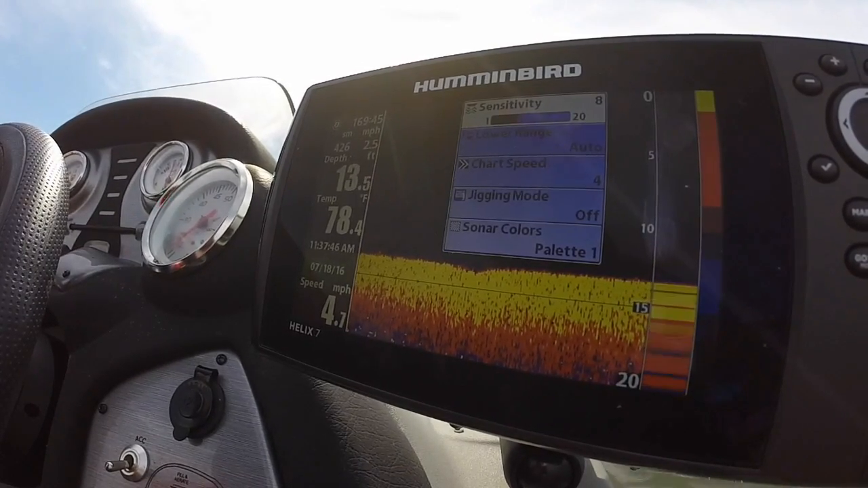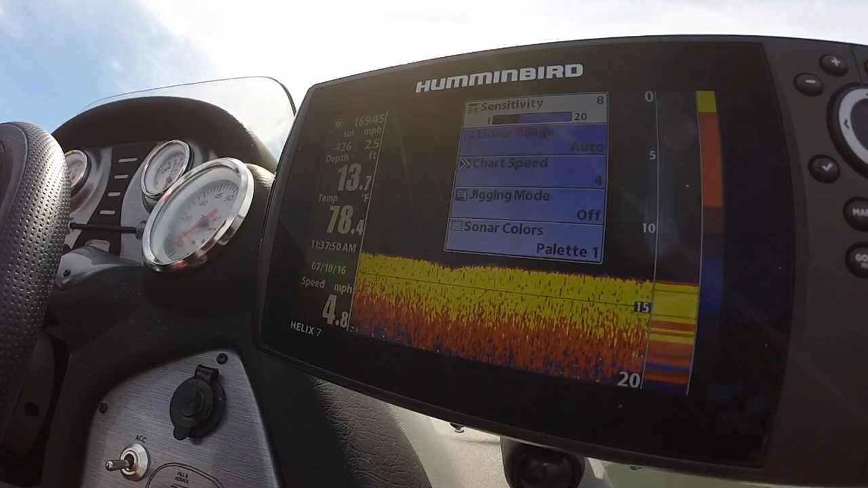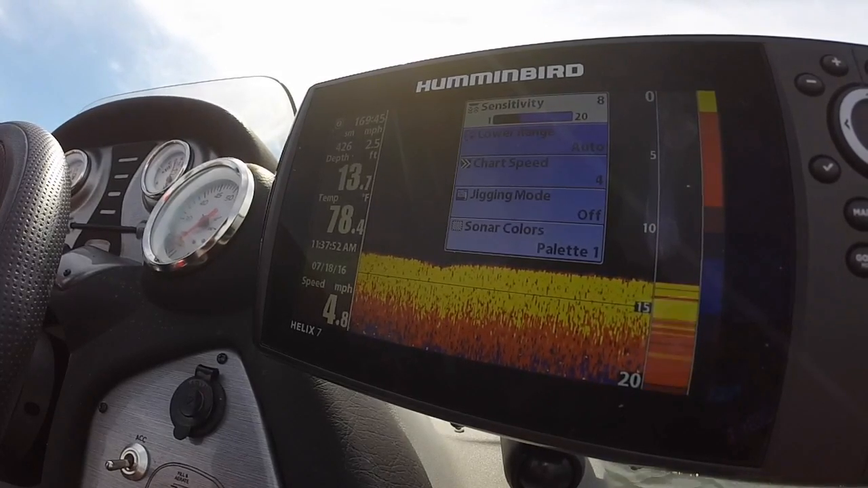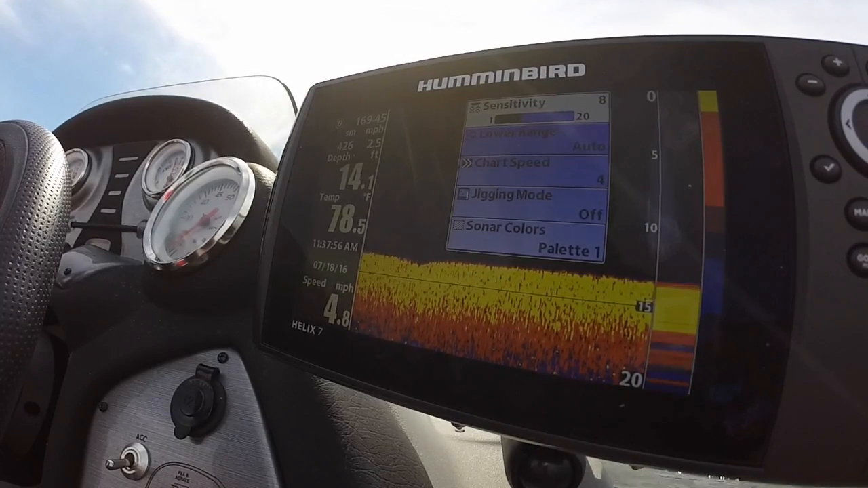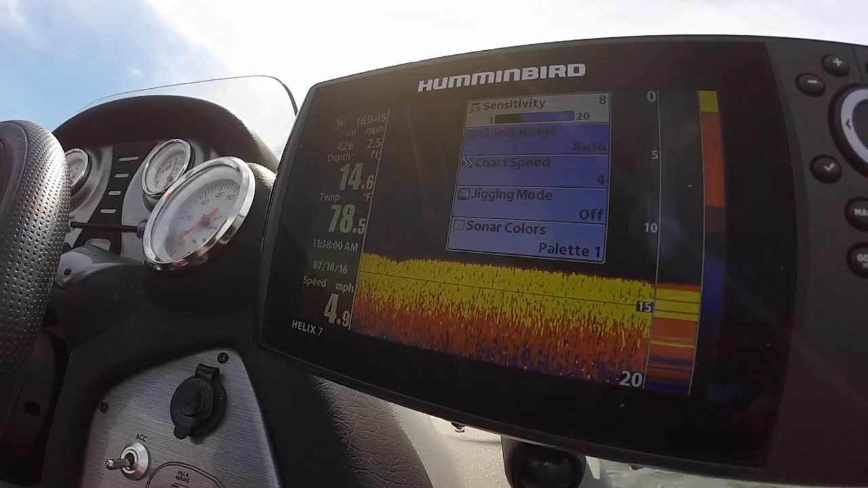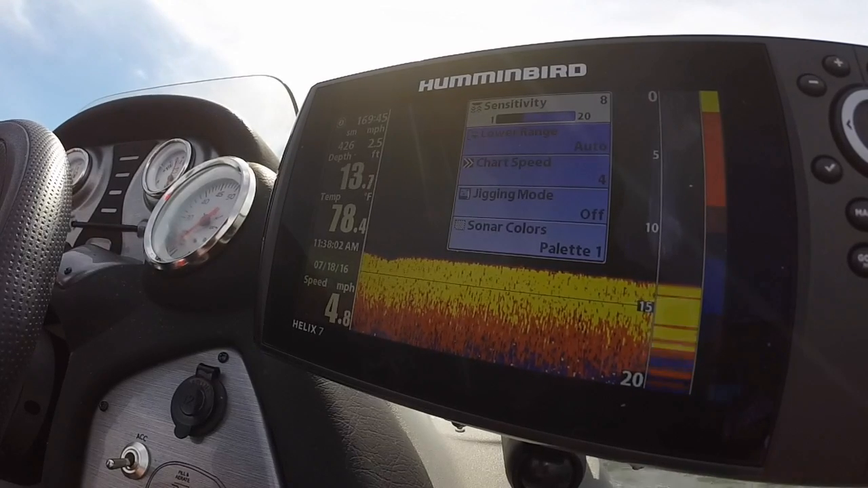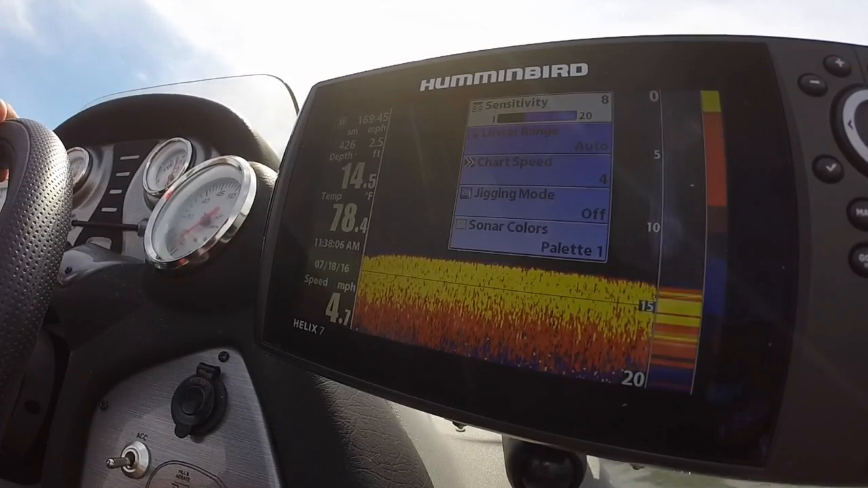Next, I'm going to go into your 2D sonar. I like to keep my sensitivity between 7 and 10. 8 is around the best. I like to keep my lower range around auto. Chart speed, always match the boat speed. Jigging mode I will turn on if I am drop shotting a ledge or something like that.